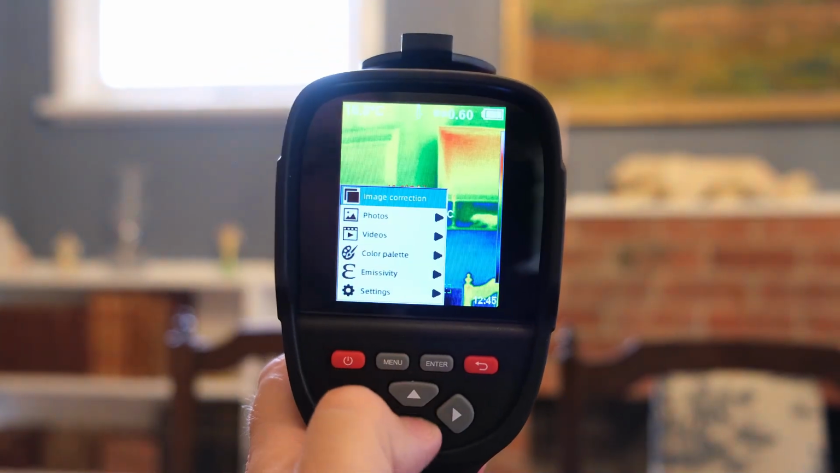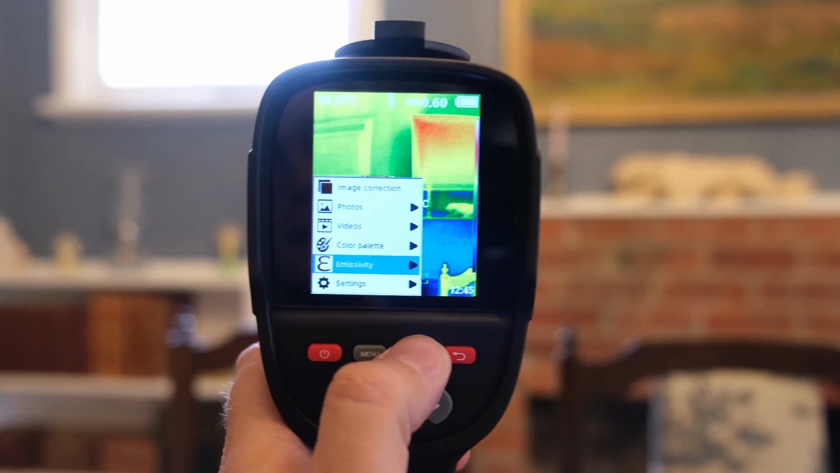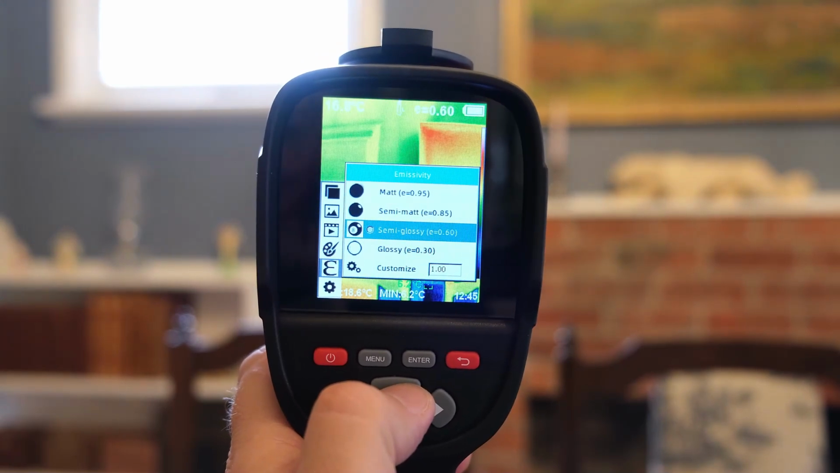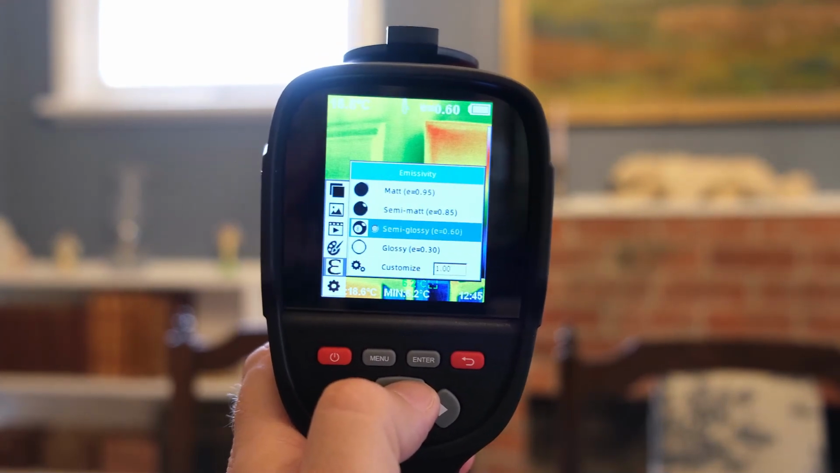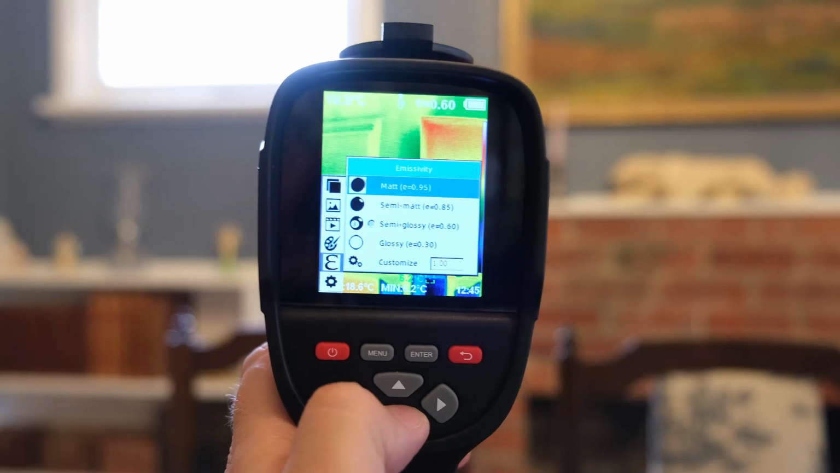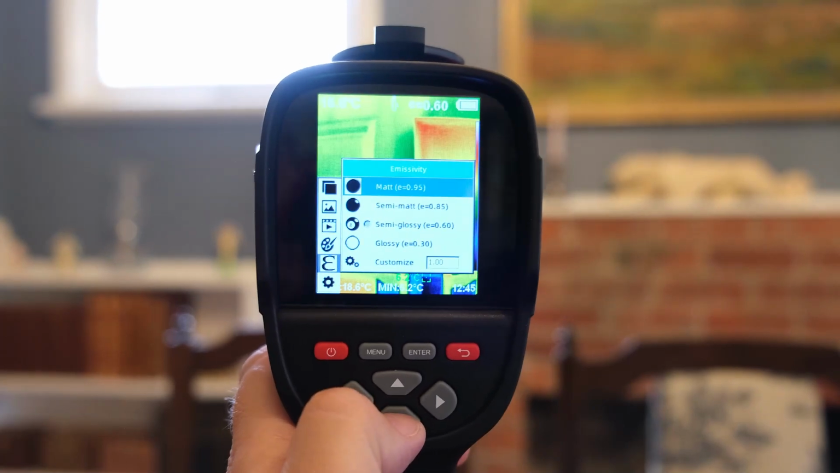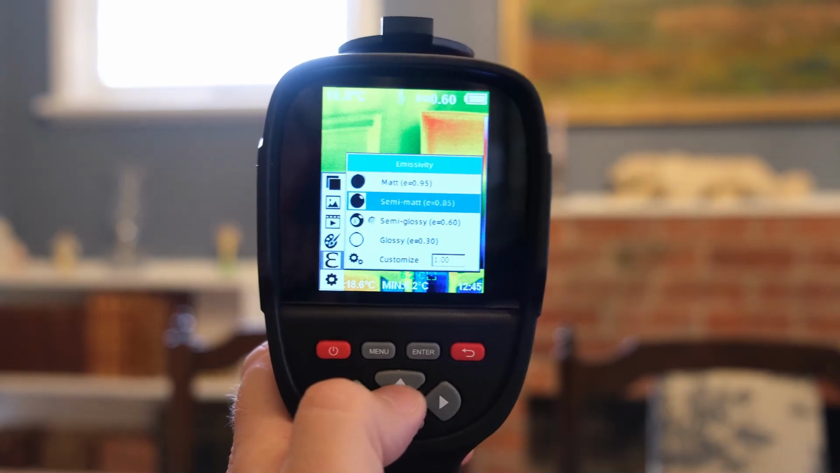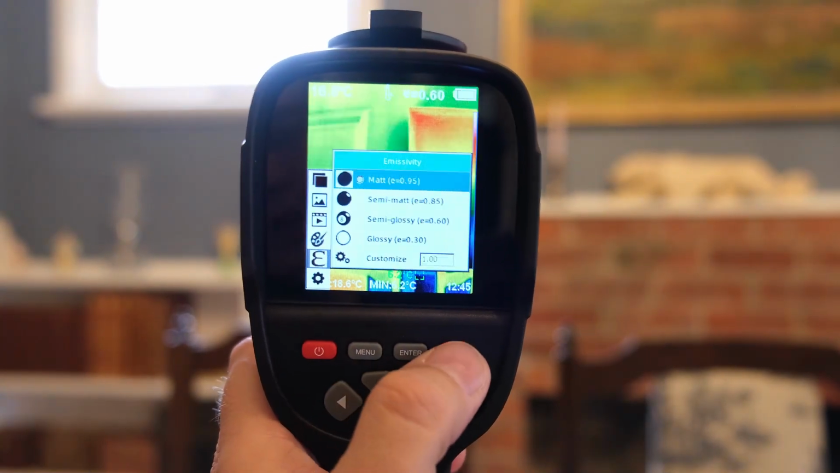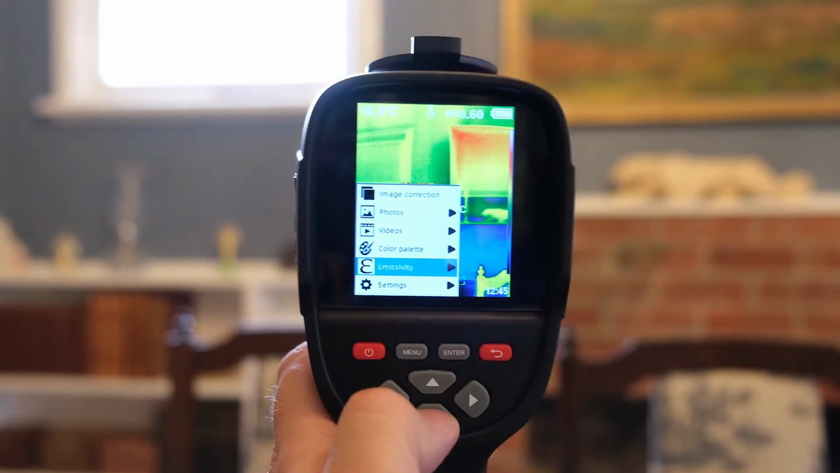Then we have the emissivity, I think that's how you say it, which is the reflection of heat from other surfaces. So for example, your body skin is very matte, and that has an emissivity of about 0.98 or something, and very, very glossy metals, like polished metals, have like 0.1 or something. So you can then set it here, as far as I understand, on how much of this you want to pick up. So we can set it to very matte, which means we'll only pick up from very matte surfaces. I think that's how it works. Anyway, correct me in the comments and let me know if I got that one wrong.